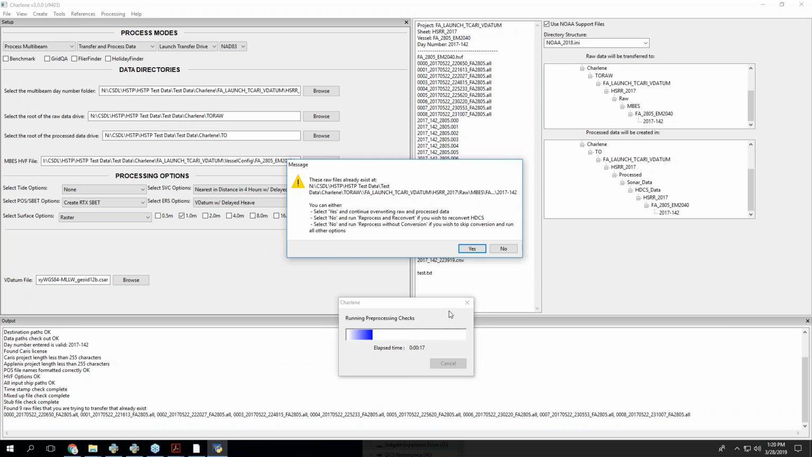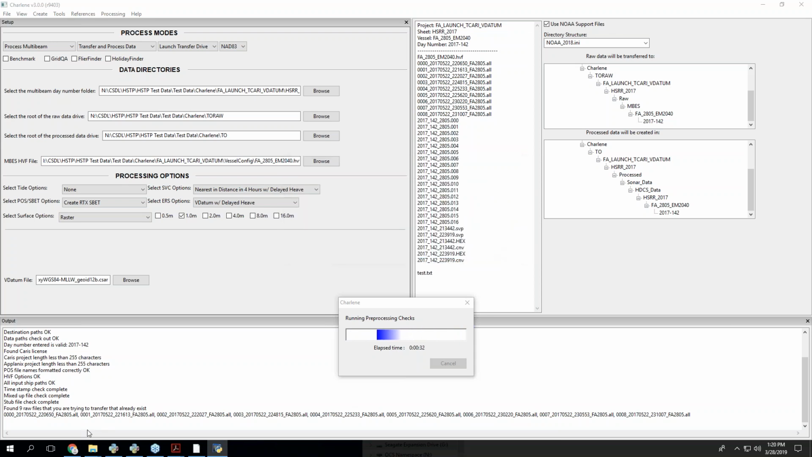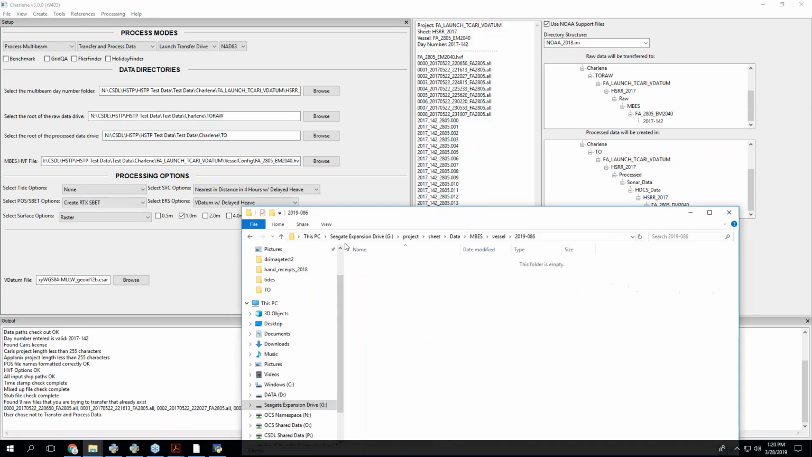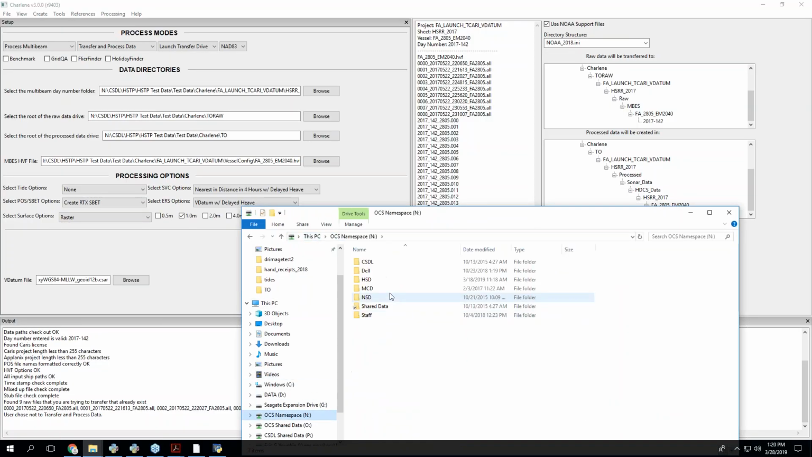So in this case, I've already run this. And what it's saying is it already found data, right? These exact files. And I'm saying, are you sure you want to overwrite this data? Because you probably don't. So I'm going to hit no here, because I forgot, after I tested it, to delete the process data. Let me just do that.